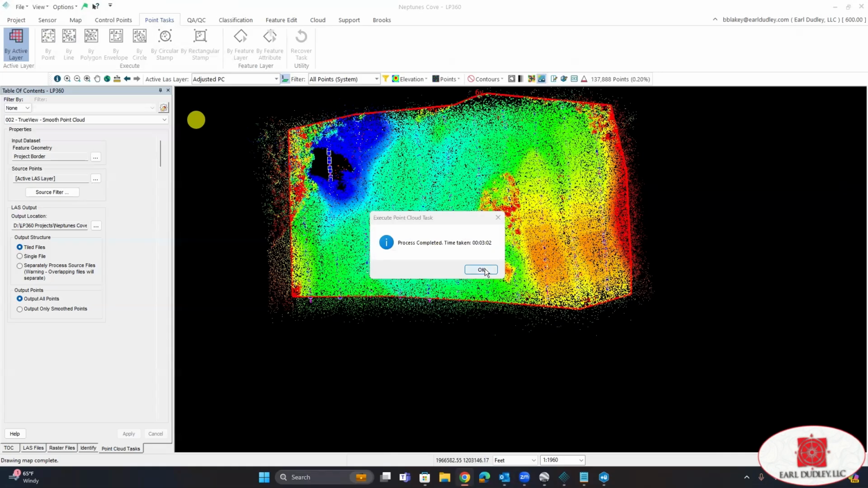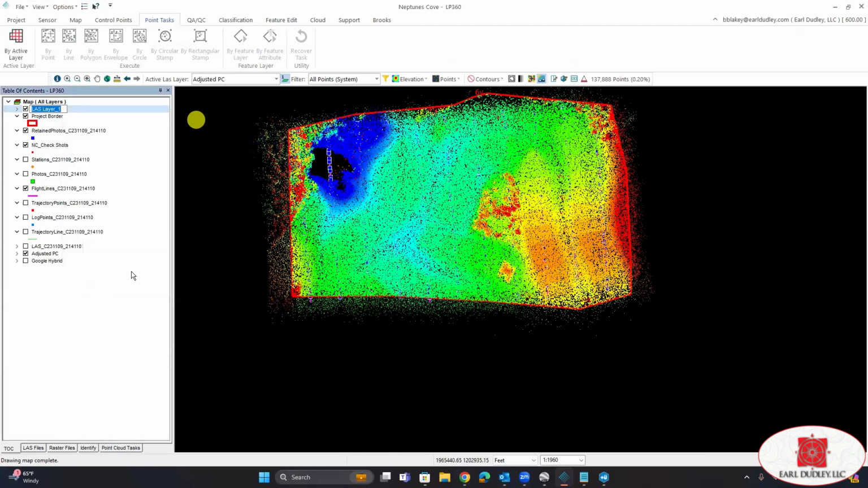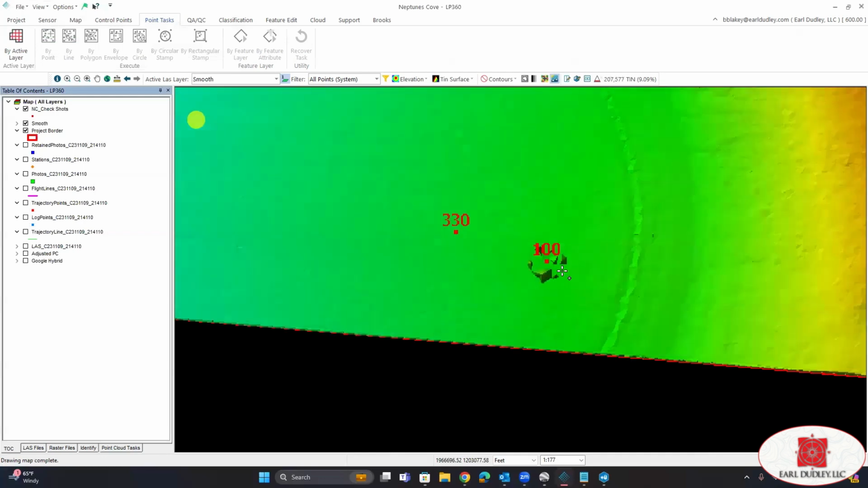All right, we see a new smooth point cloud has been brought in. We're going to go over to the table of contents. Up at the very top, we can see las layer 1, and we're just going to rename that. And now we're going to change our active las layer to our smooth las layer. And then now we're ready to start checking our accuracy.